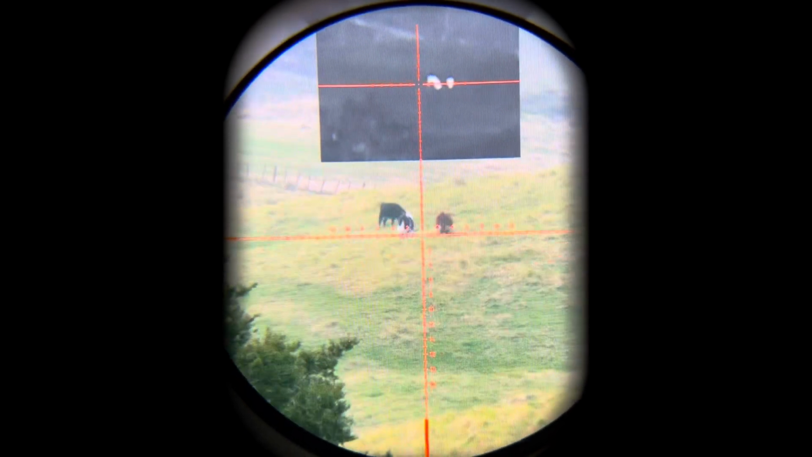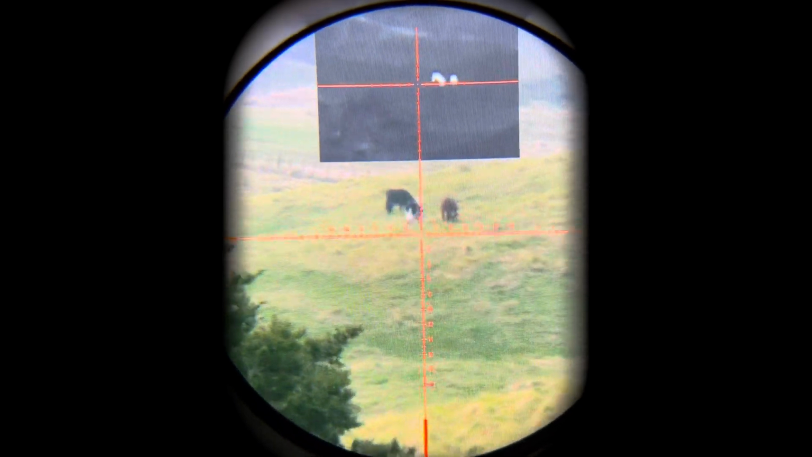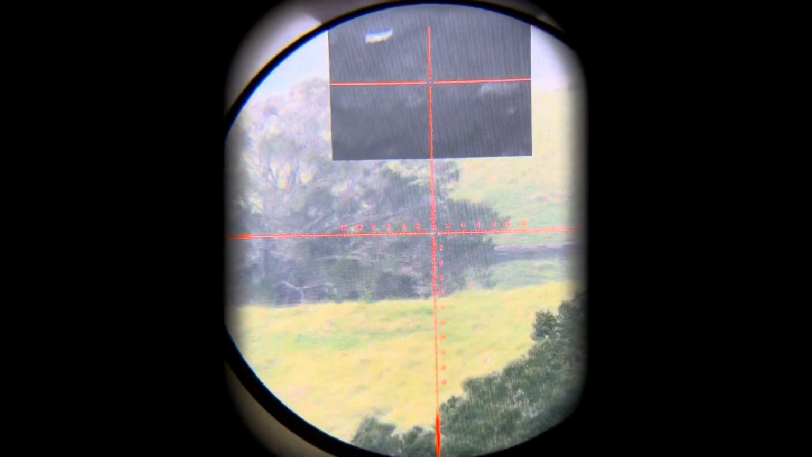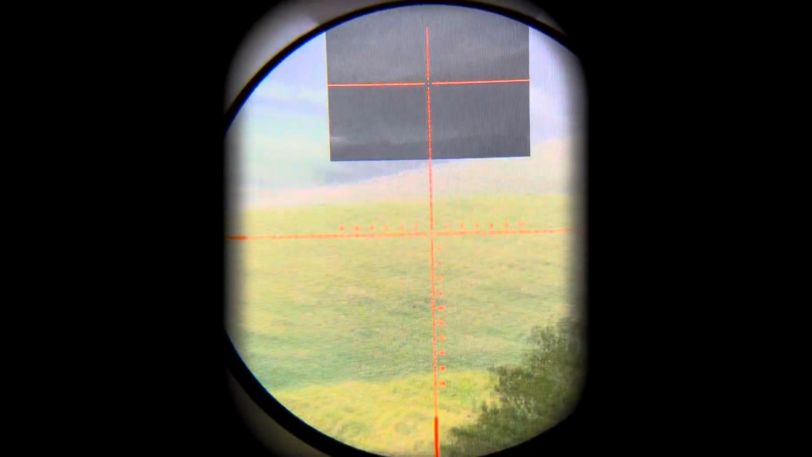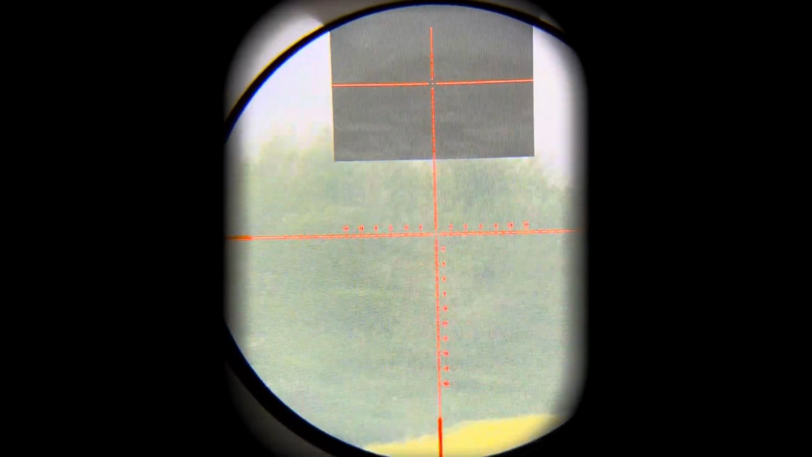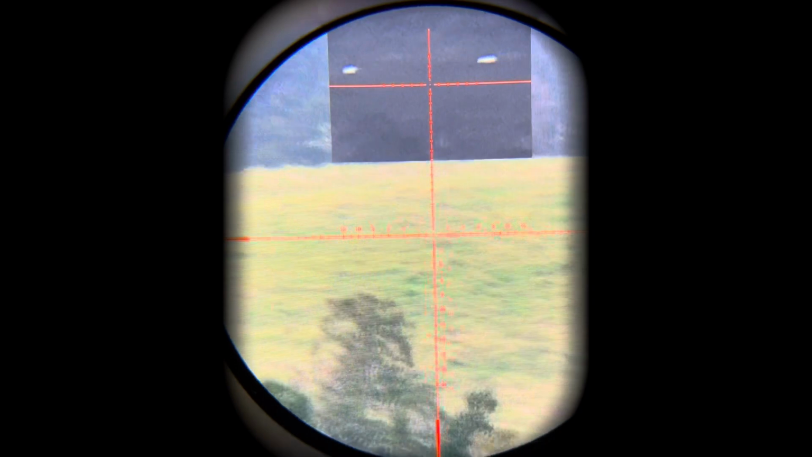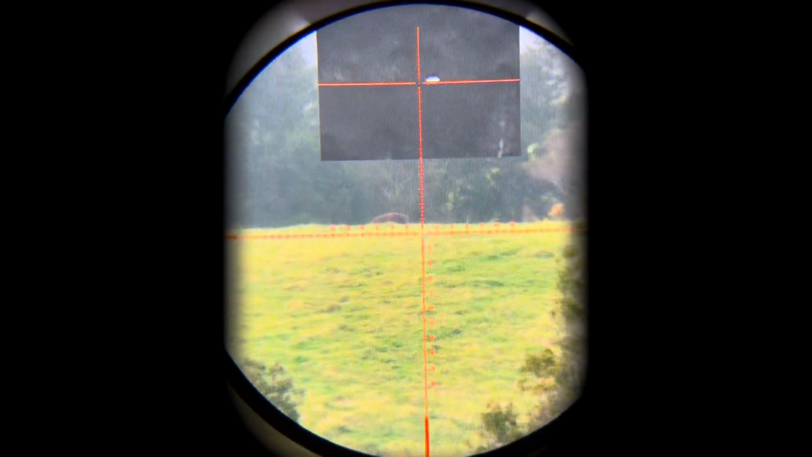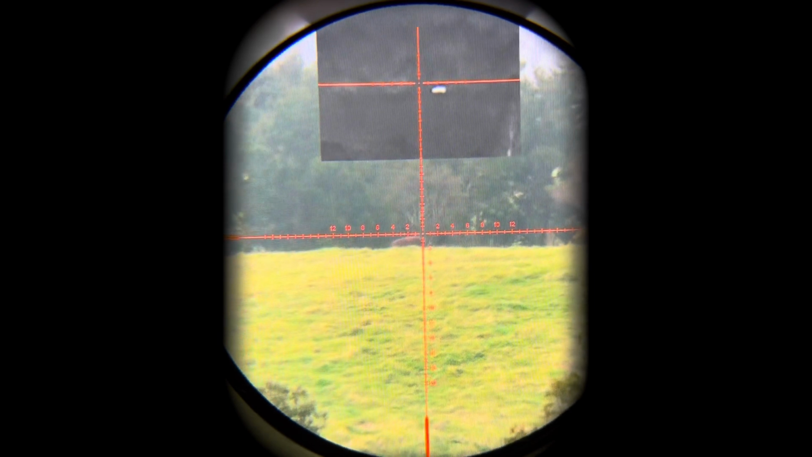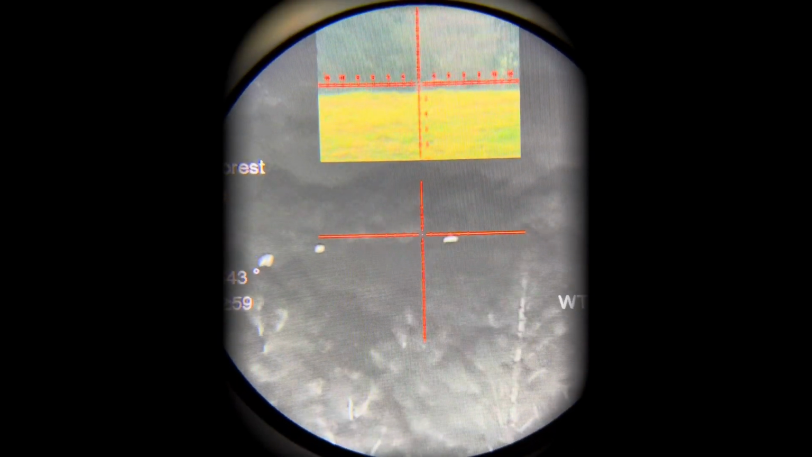Now I say night vision as in it is a night vision scope, but during the day it's obviously full colour. So it has all the benefits of this in the daytime. Of course, if you're not using the thermal channel in the daytime, just simply close the cover and it's all protected. But you can see how quickly you can find animals even with the camouflage. In particular that one's a little hard to see against the trees, but you can very quickly pick them up. You could also use the thermal the other way if you want.